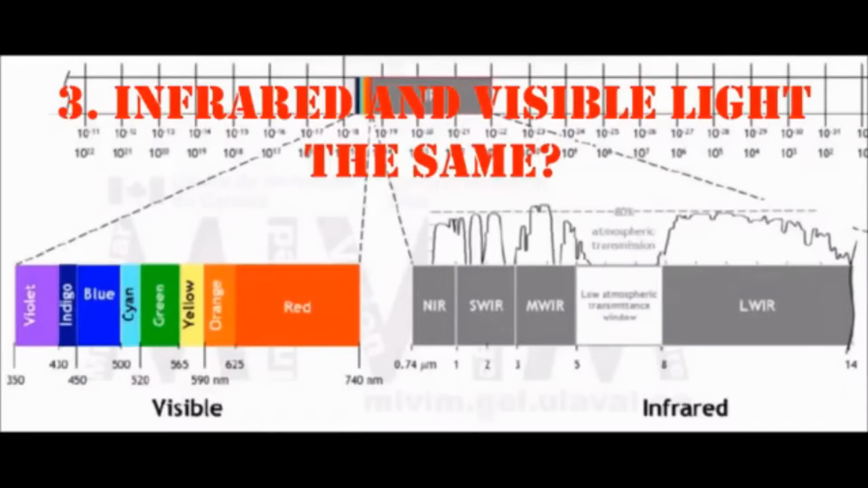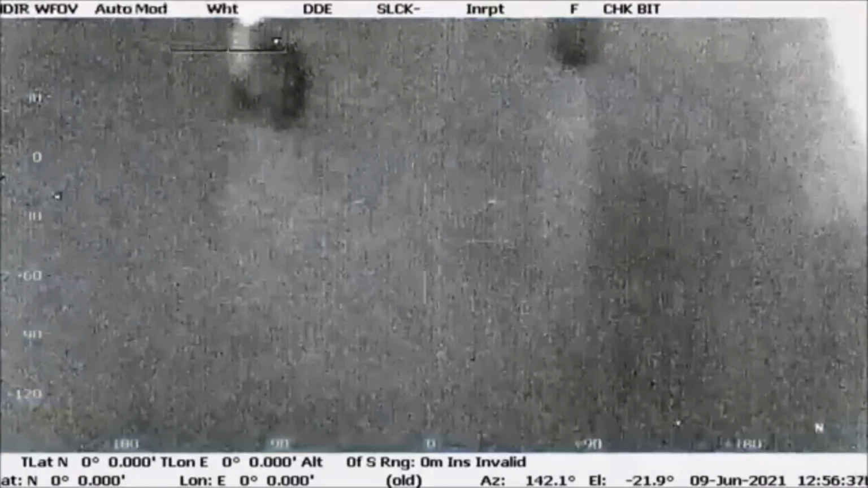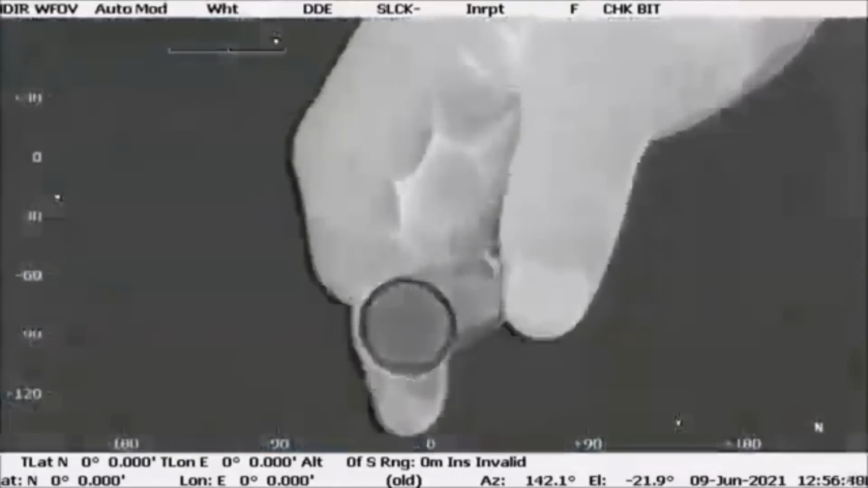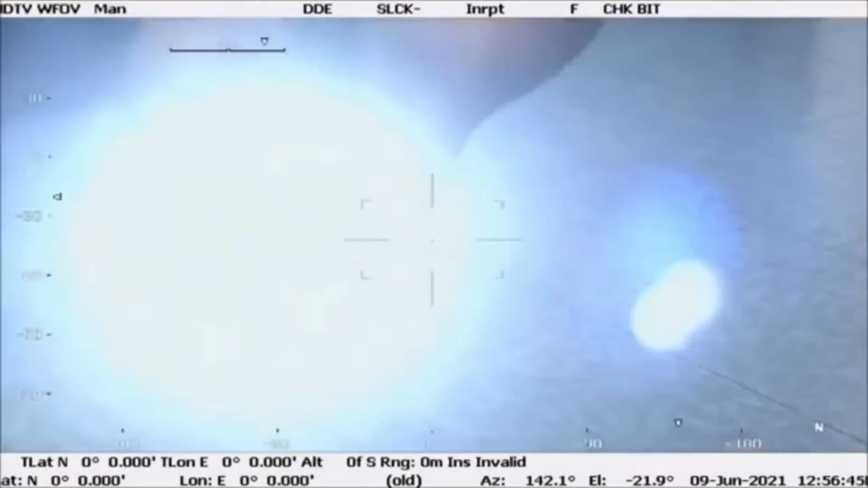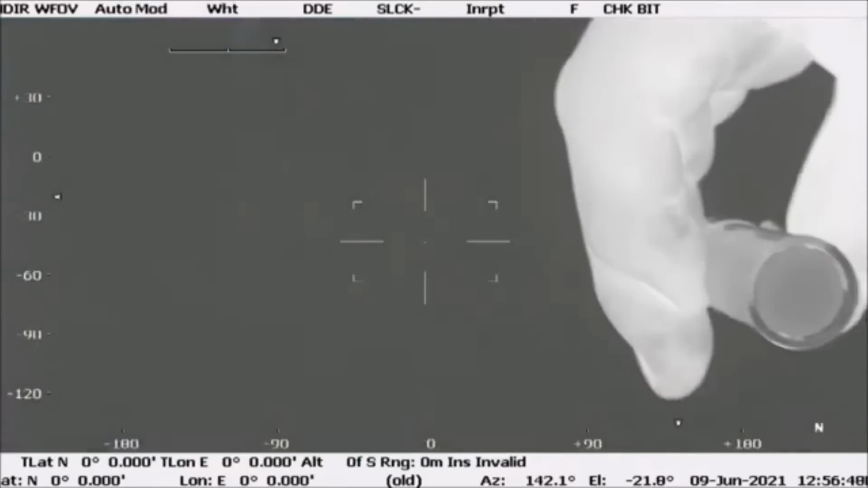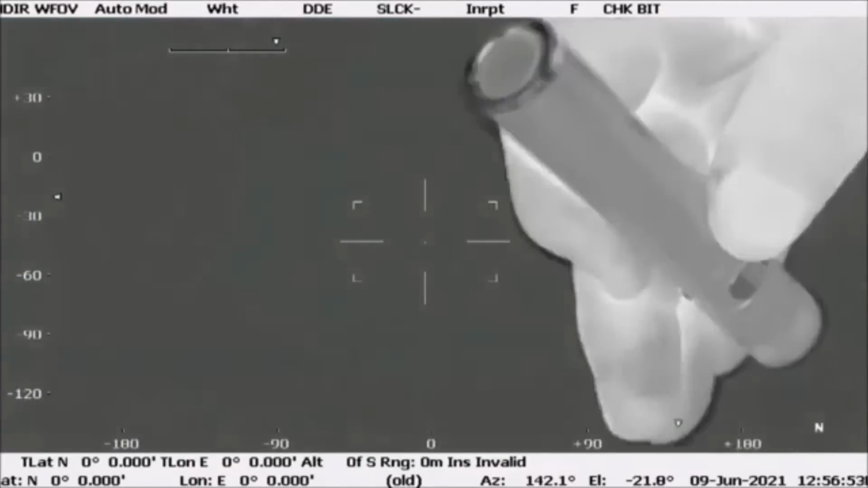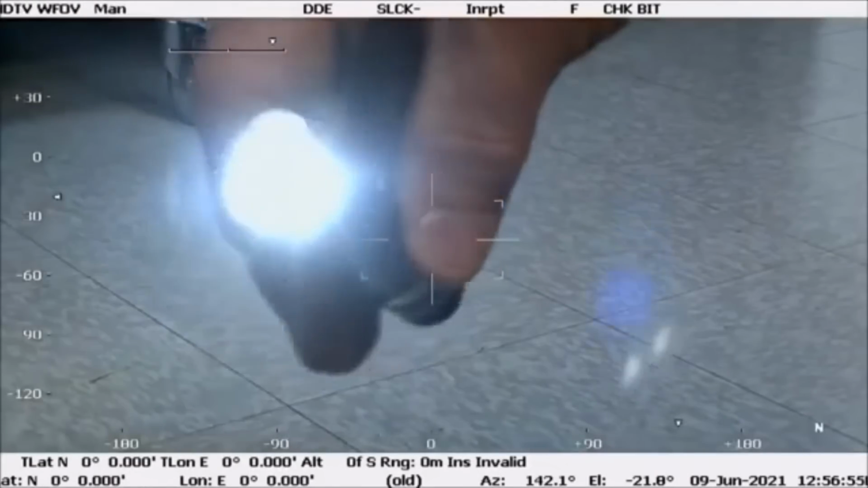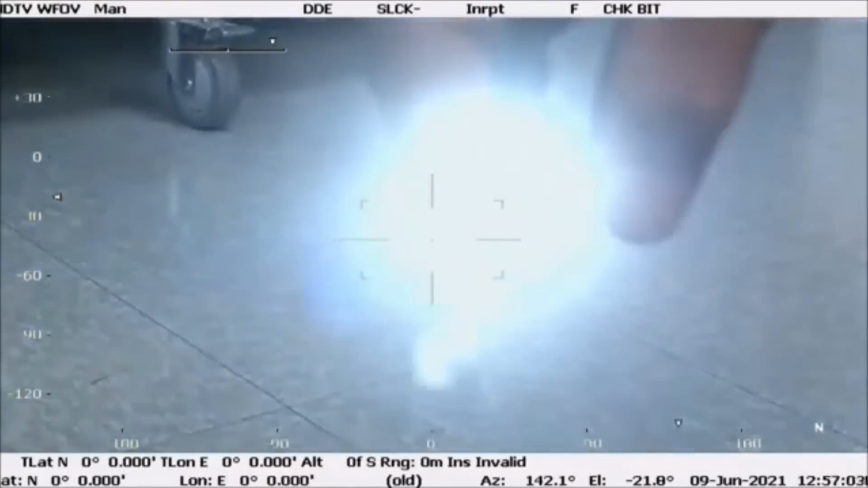Number 3, infrared and visible light are both electromagnetic radiation. Isn't it all the same? Infrared and visible light might both be on the electromagnetic radiation wavelength scale, but what we're talking about is the equipment. The optics used for visible light are pretty much just what you see on a day-to-day basis, visible windows. You can see through them. The optics for infrared equipment is not anything like that. They're made out of metalloids, germanium, silicone, that kind of thing.